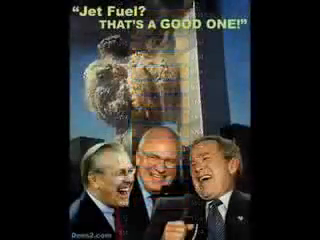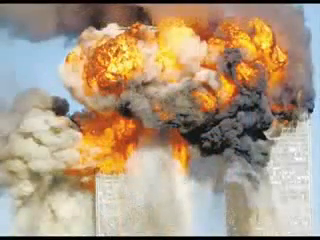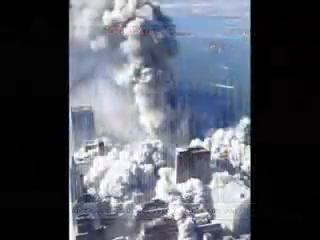NIST agrees that most of the jet fuel would have been burned off in the initial fireball immediately after impact, and the rest would have been burned off in the first 10 minutes. We can see from these thermograms that fires were still fairly hot 10 minutes after impact, but cooled down significantly about 15 minutes after impact when all the jet fuel had burned off. There is absolutely no evidence to suggest that the fires in the World Trade Center were hot enough or long enough to cause any sort of structural failure, let alone a global collapse of the entire building.